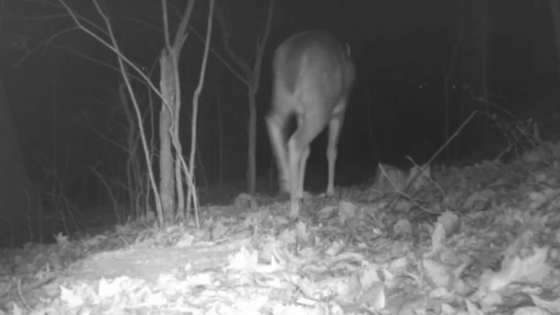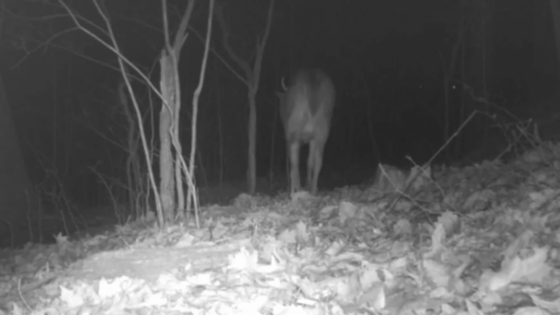He's out on the night, seeing what he can get into. There's an old buck moving through. They're still around. The old does, it don't matter day or night. They're still picking around these acres.